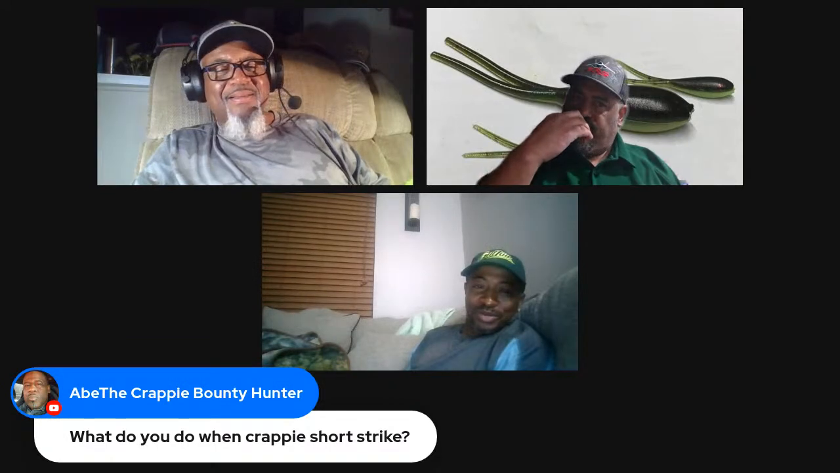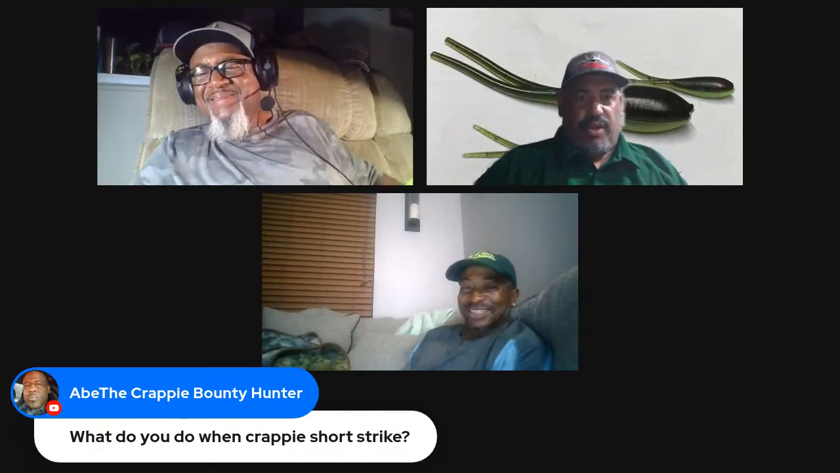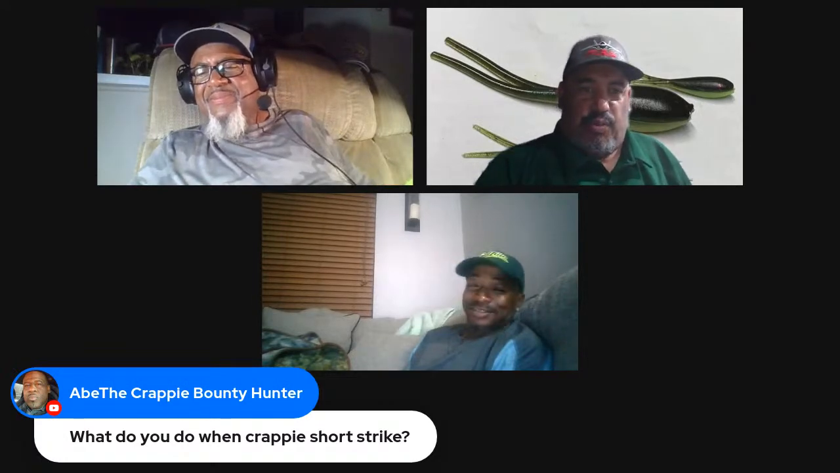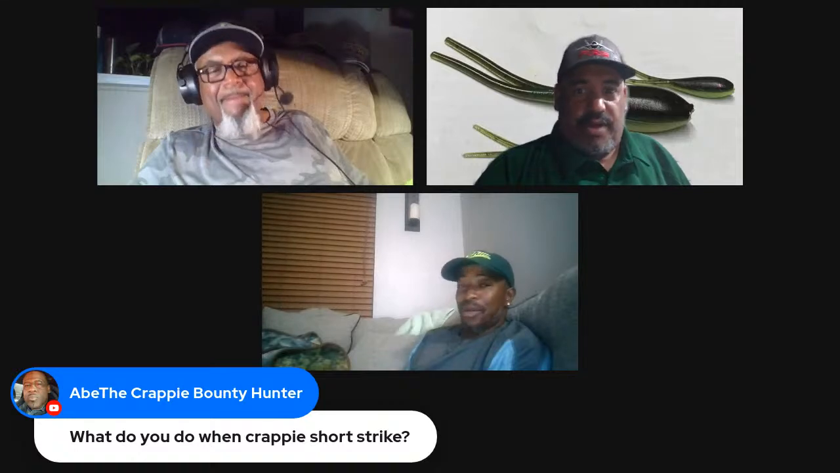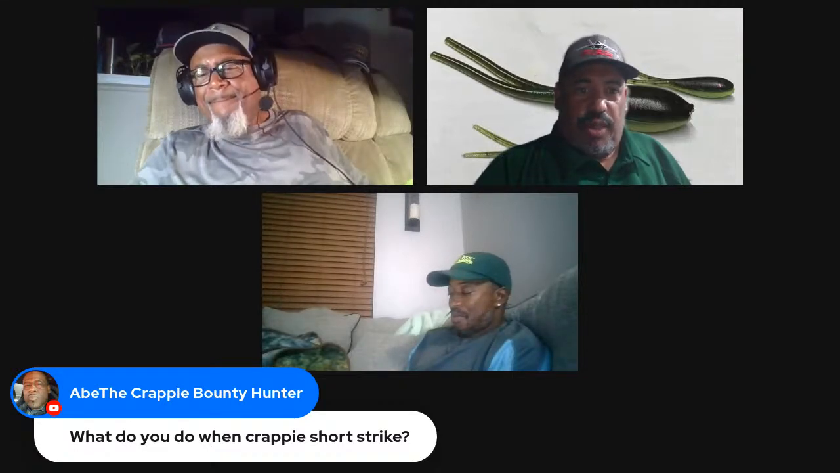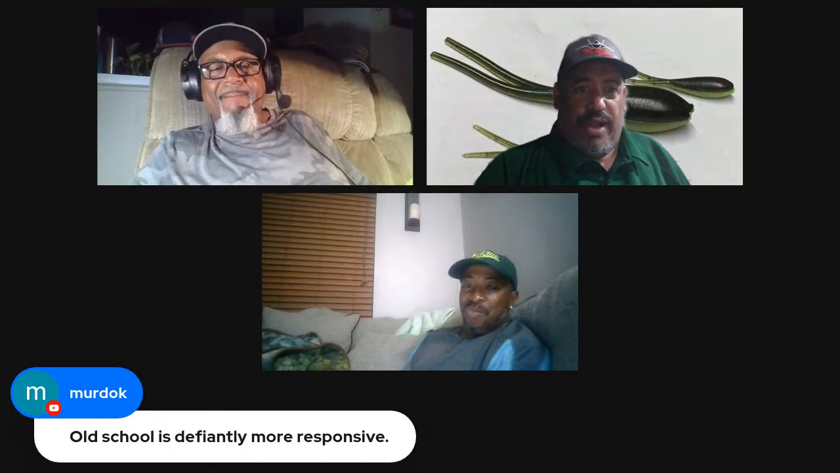What do you do when the crappie are short striking? Go smaller. I go a lighter jig head. It all depends on what you're using. Sometimes colors too. You can have a black and chartreuse, and you change to a white and chartreuse, and them fish just nail it. At first, I would lighten up. I had a couple short strikes at the big fish lake I was at. I had a quarter ounce, I went down to 1/8, and it helped a lot.